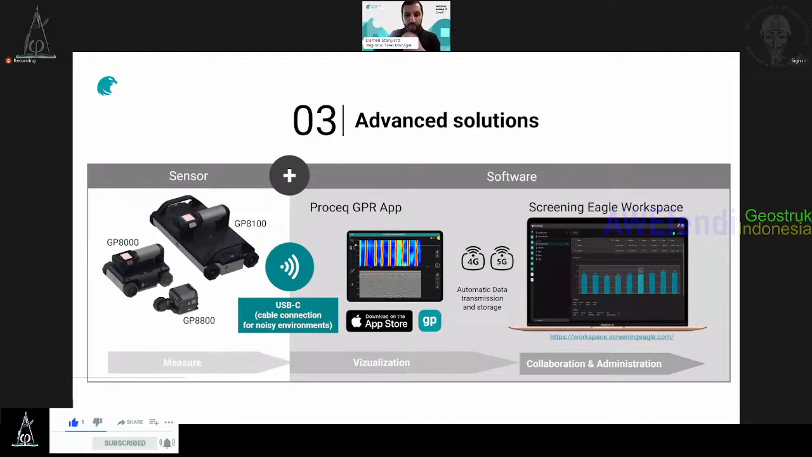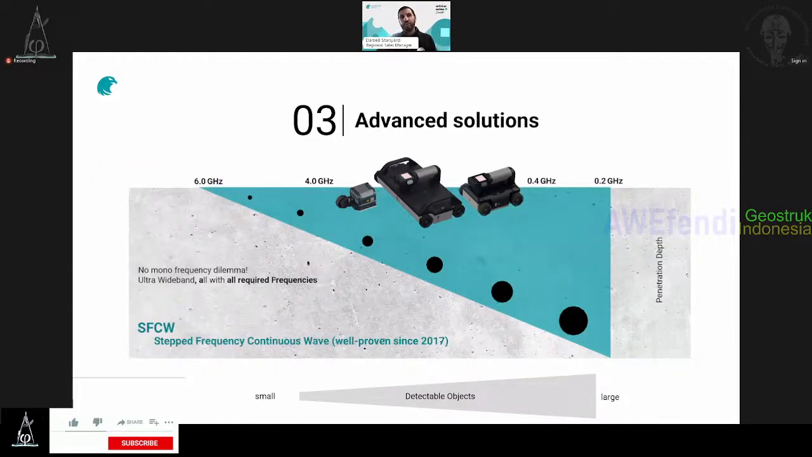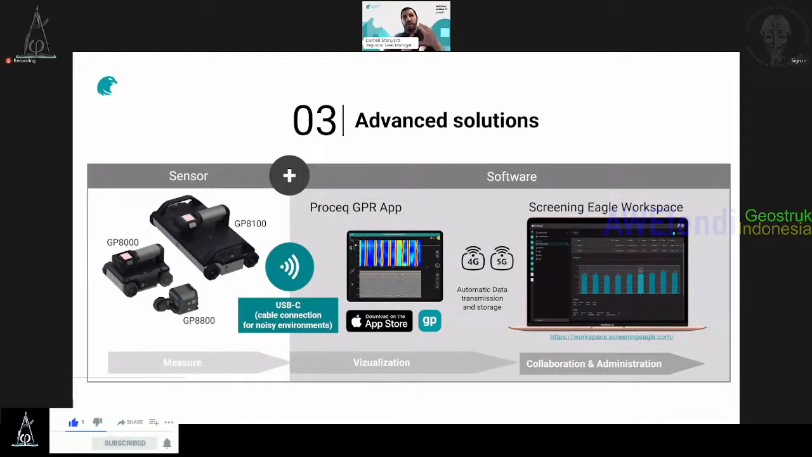Okay, so Darrell already showed you, we have a very nice ecosystem, 3 wonderful wireless sensors. You can always use the cable for noisy environments, and you have the possibility to process and visualize in such a nice manner on site with the iPad. And you have the cloud to back up all your measurement files.